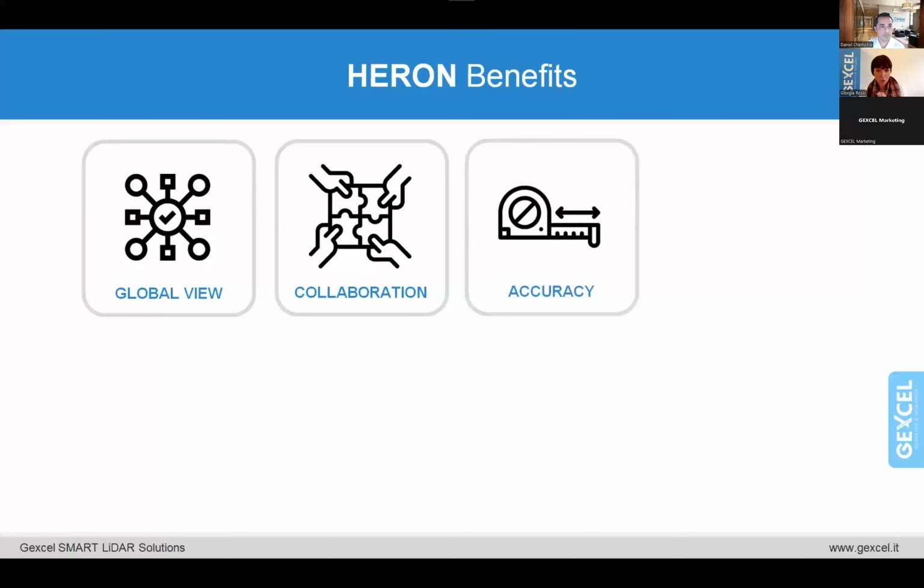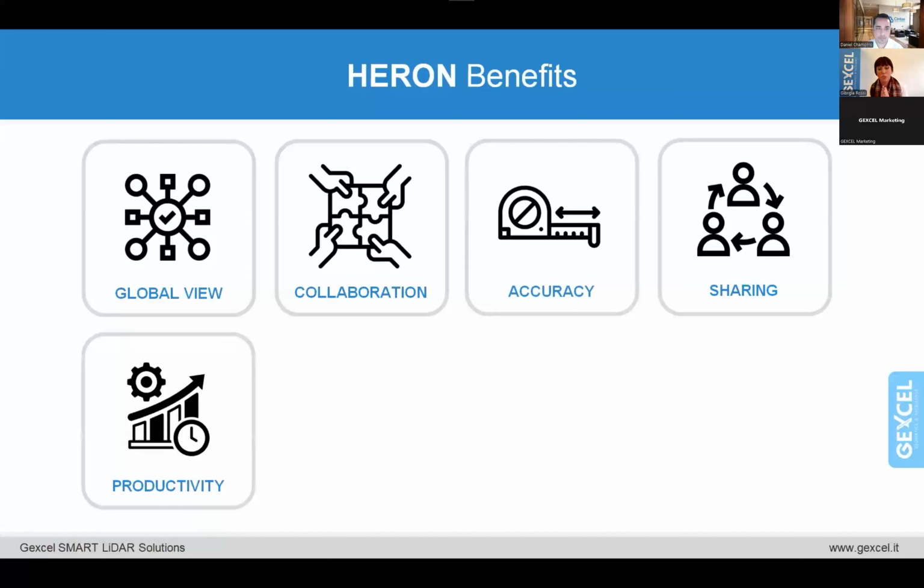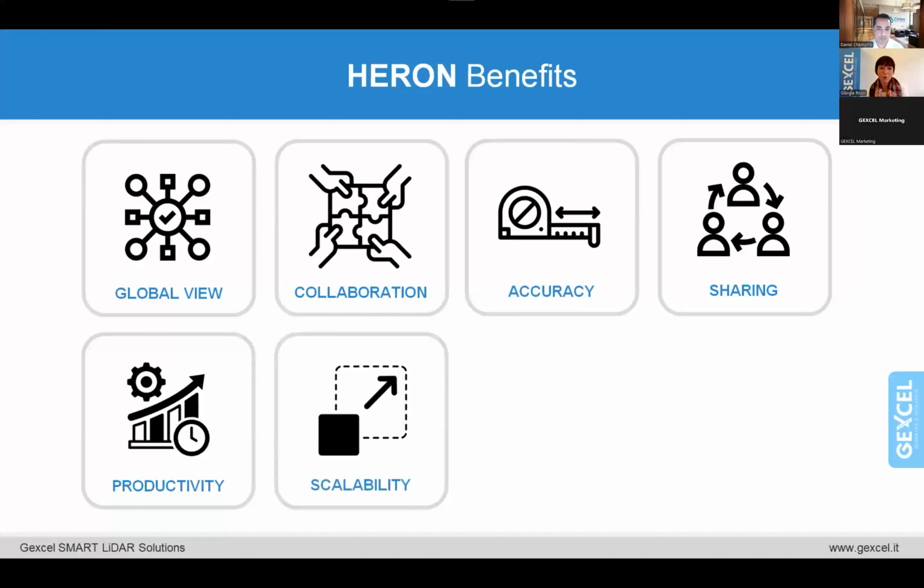It provides a high accuracy of your model that you can keep under control during the process. It allows you to share the data on a different platform. It also enlarges and increases the productivity a lot, because it's fast, so it permits you to save time on site during the post-processing. And it also provides a sort of scalability in terms of long-term data management.